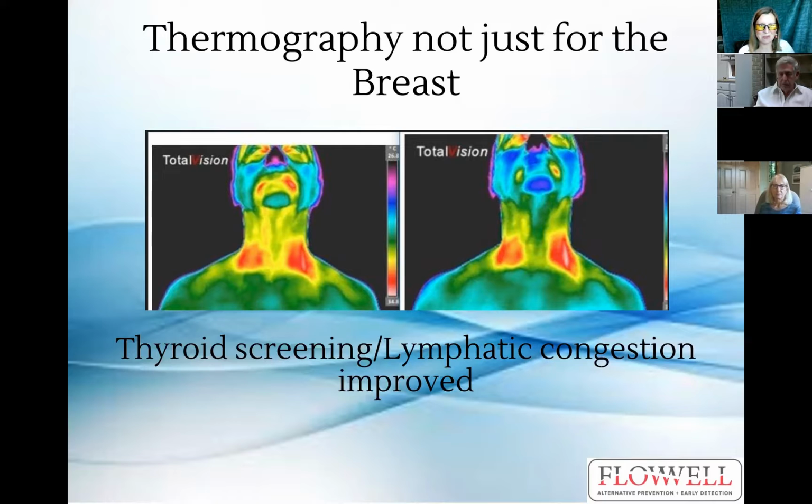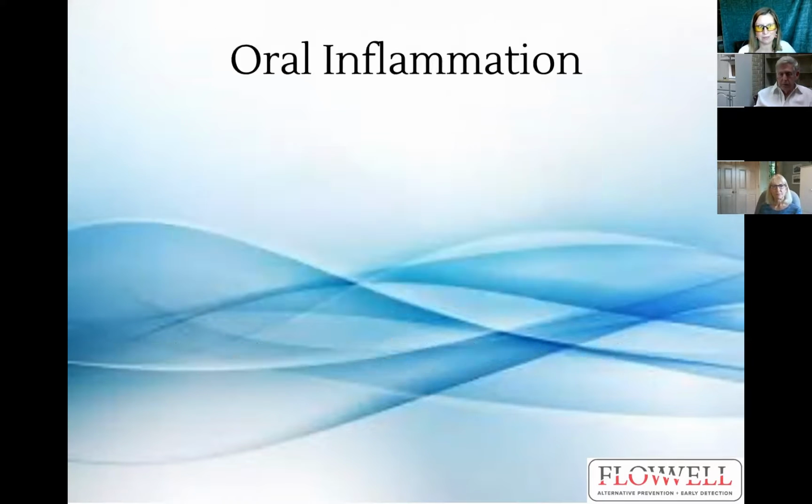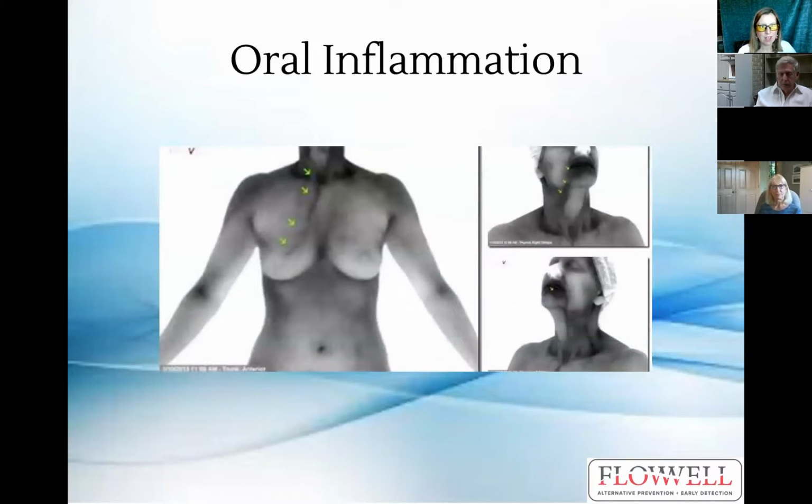But this is, again, what we live for, what we love to see. Whatever this patient did, she's heading in the right direction. At her follow-up scan, we see less red and less yellow, and that is excellent. This is an inverse grayscale image where you can see oral inflammation heading all the way down into the breast.